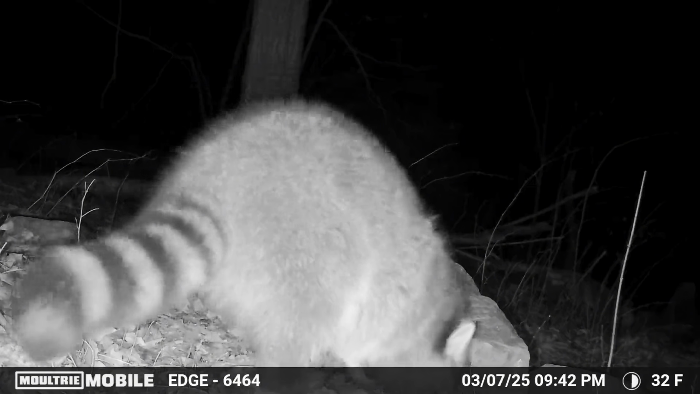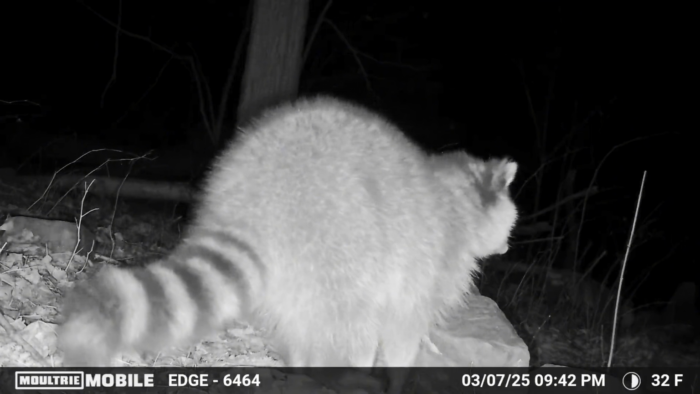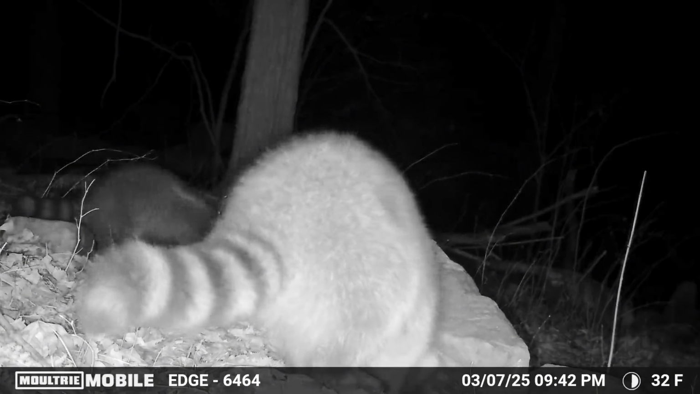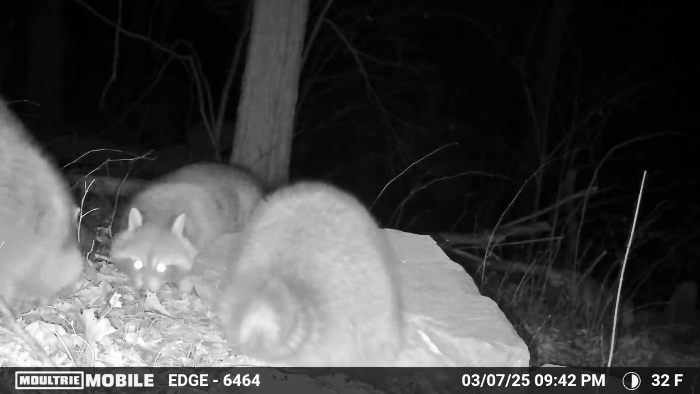Here is Mr. Raccoon back a couple days later, and do you think he has his buddies with him? And there they are. All 3 raccoons are back to eat on some more tuna.